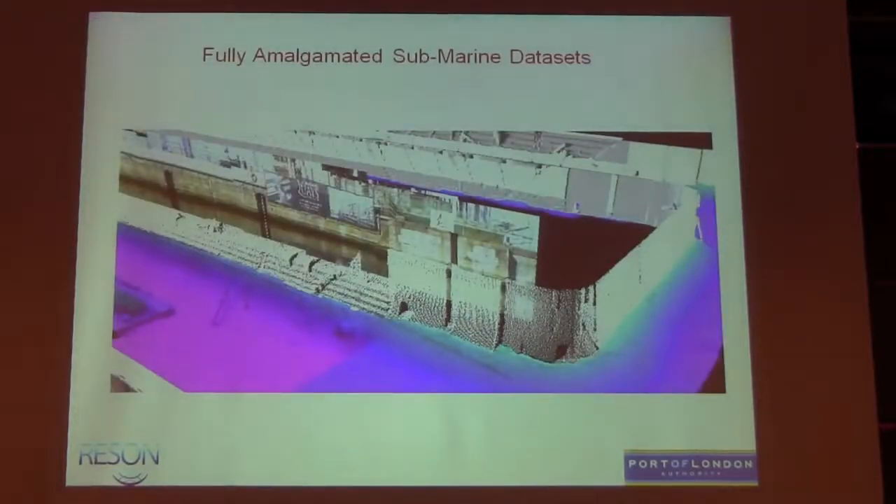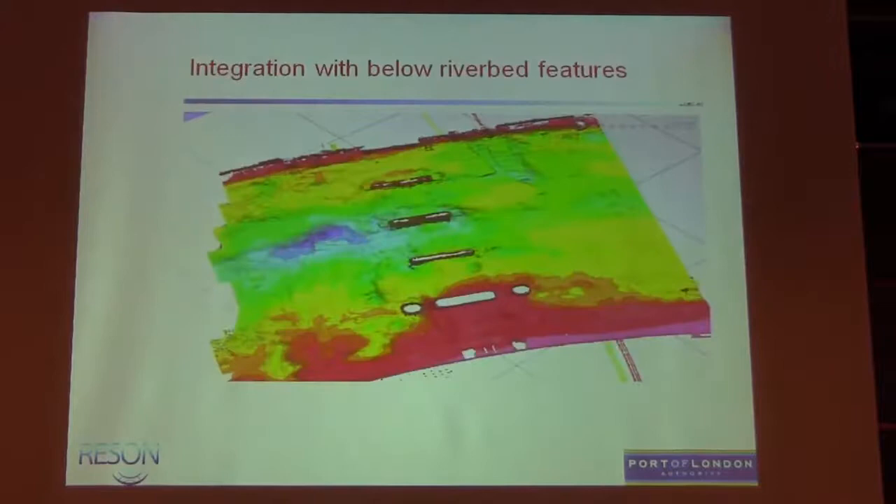And that's just another example of amalgamating different data sets, not integrated in acquisition yet, but there again is a dock wall with photography, point cloud data of the tilted multi-beam, and then the dock bed DTM, which I have there as well. We've integrated into sub-bottom, so we can also take tunnel information in and put that into our scene file, etc.